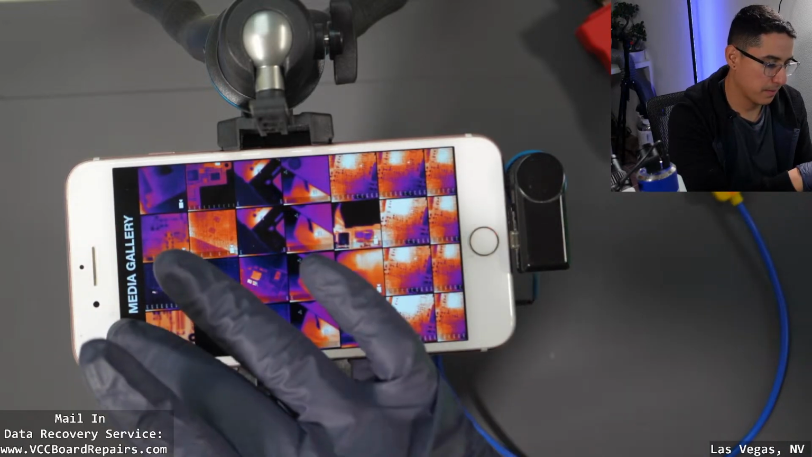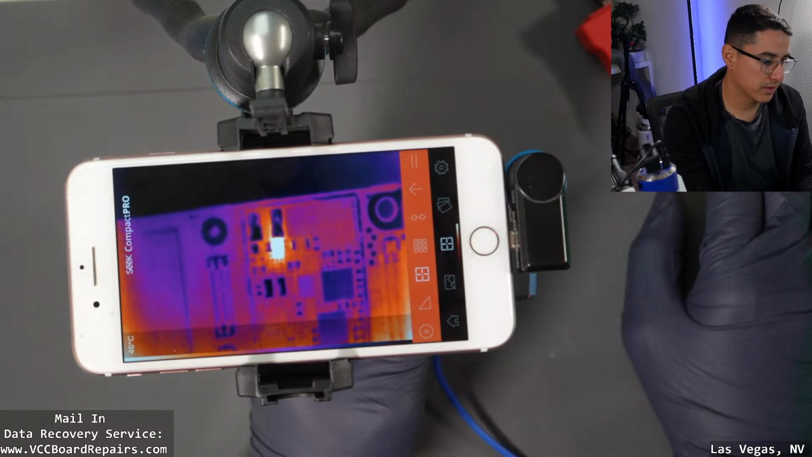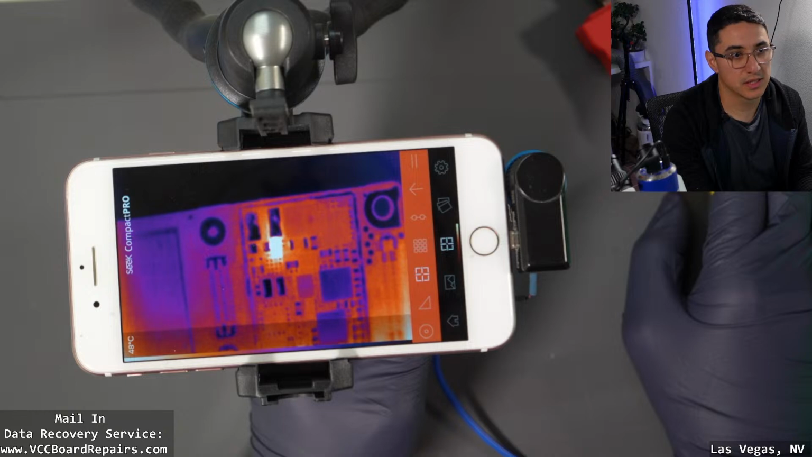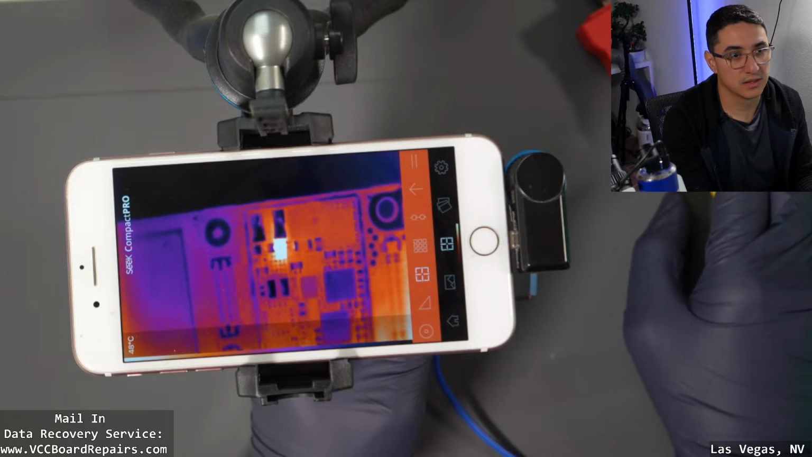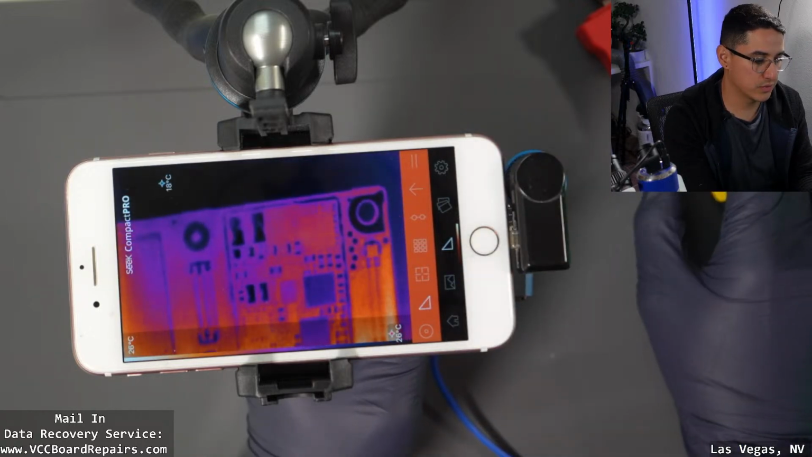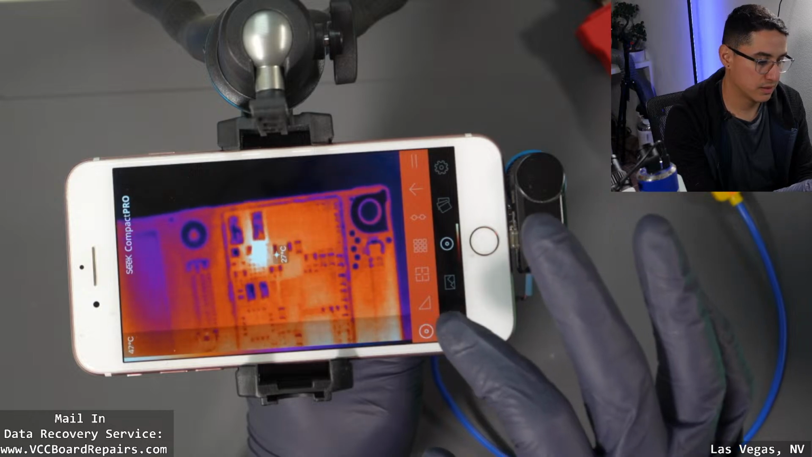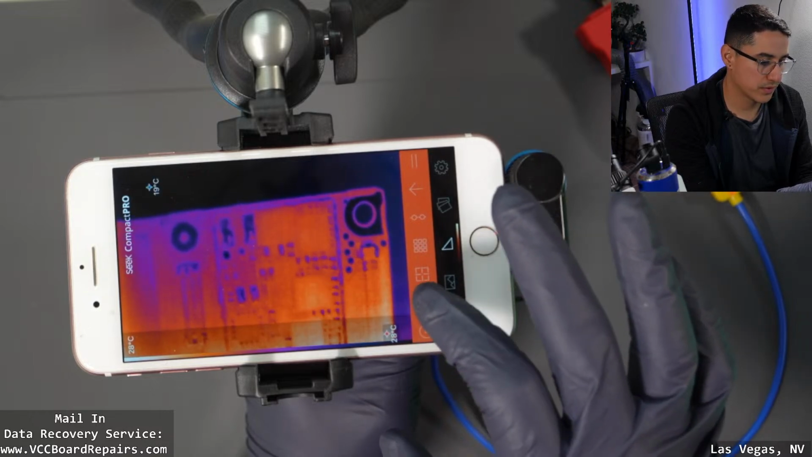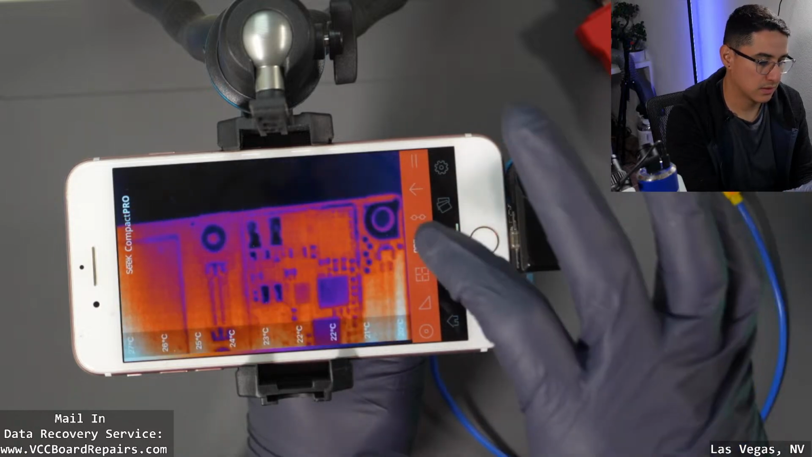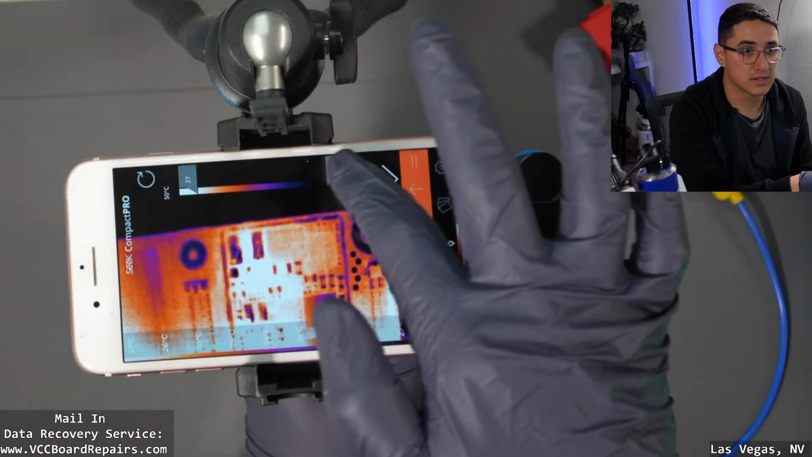Oops, wrong button. I feel like the Nano is more like this setting, where it doesn't dim the surrounding as much. But this one gives you the option, right? So you have that. You could actually have this one as well, which has the temperature. You can even put on, which one is it? There's one of these that turns on the camera. This one allows you to manually adjust the settings.